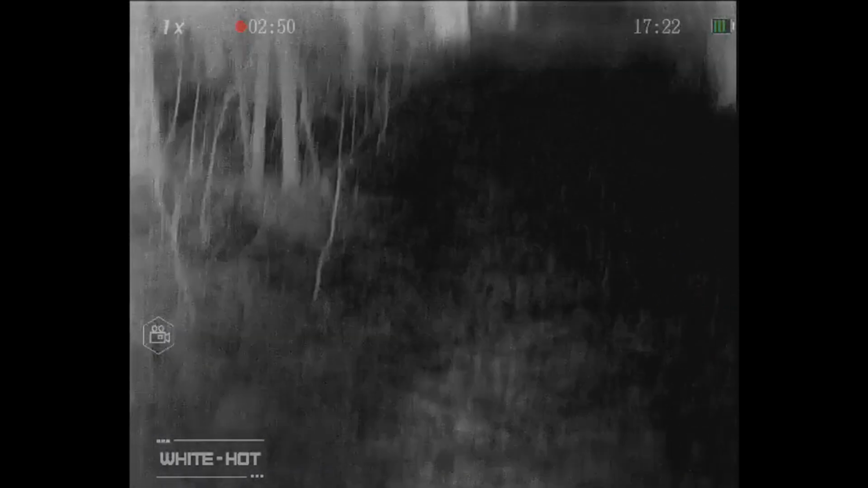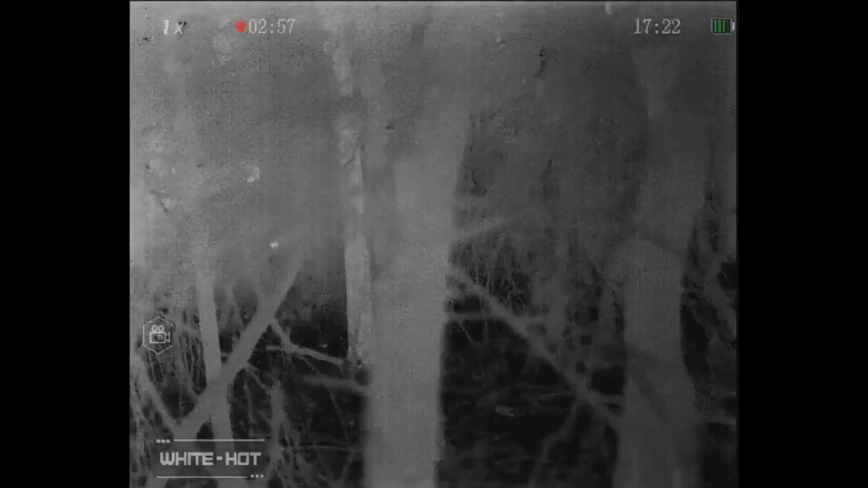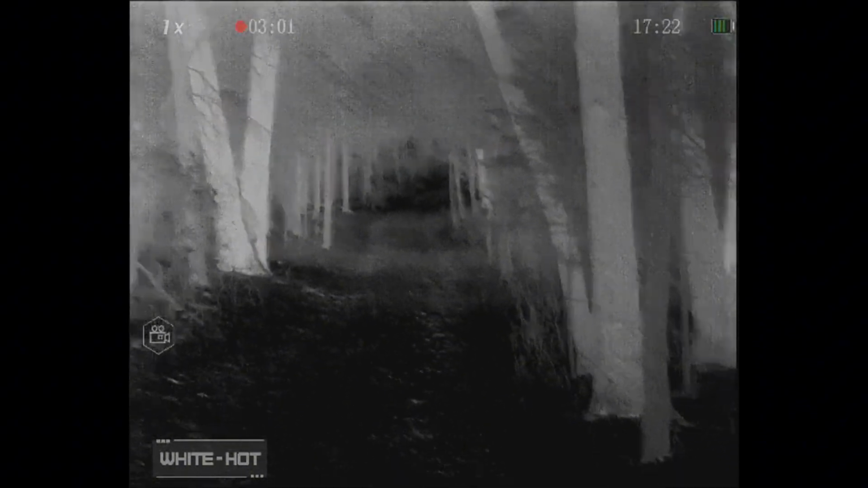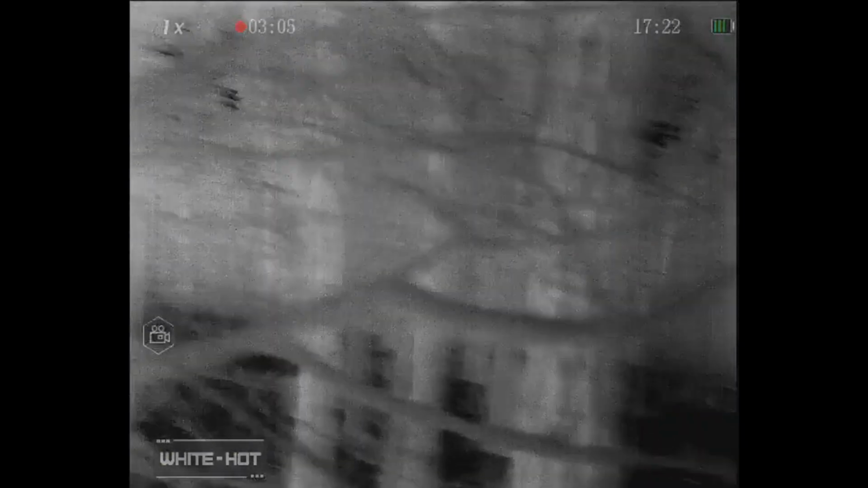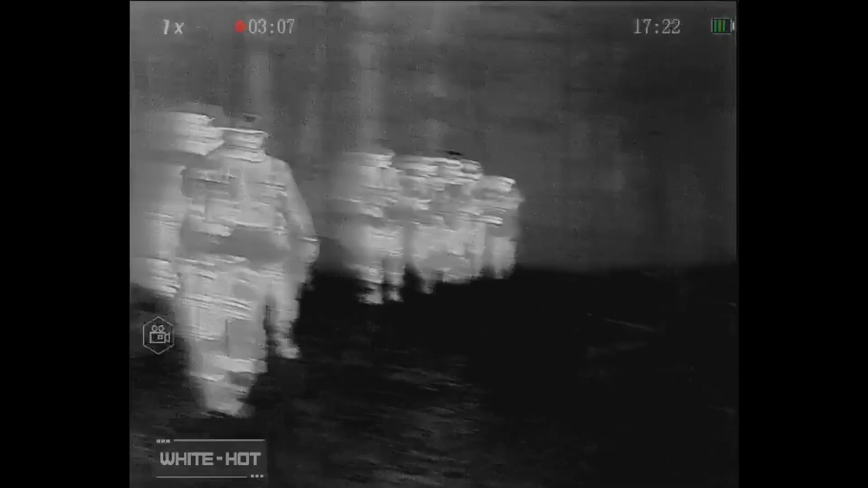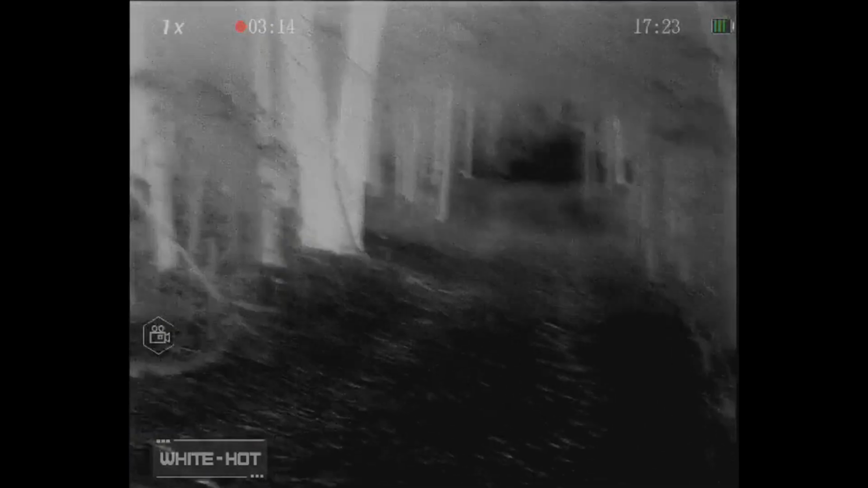Coming up soon, I believe I see some deer, and hilariously it's a couple deer that were close, and they made noise first. This might be the deer. But they made noise and alerted the patrol that there was some movement over there, which got us to stop. And then I saw some larger thermal signatures. I'm like, oh shit, this might be it, you guys. Prepare for contact. I stopped my patrol,